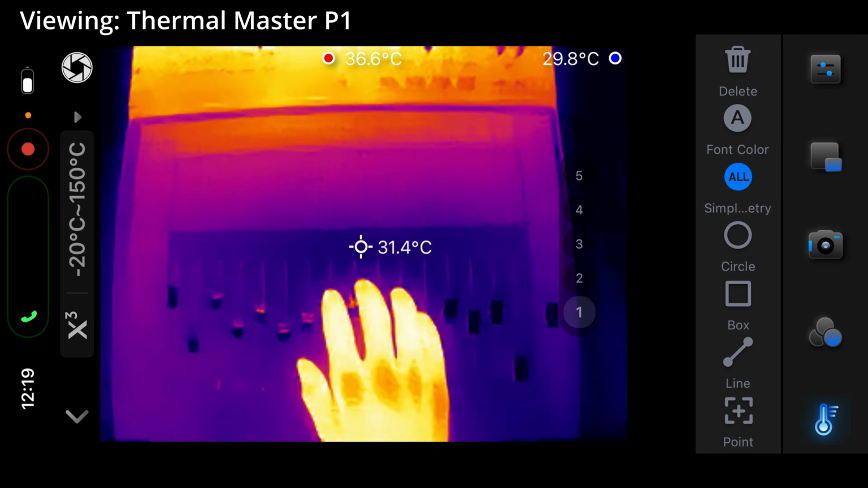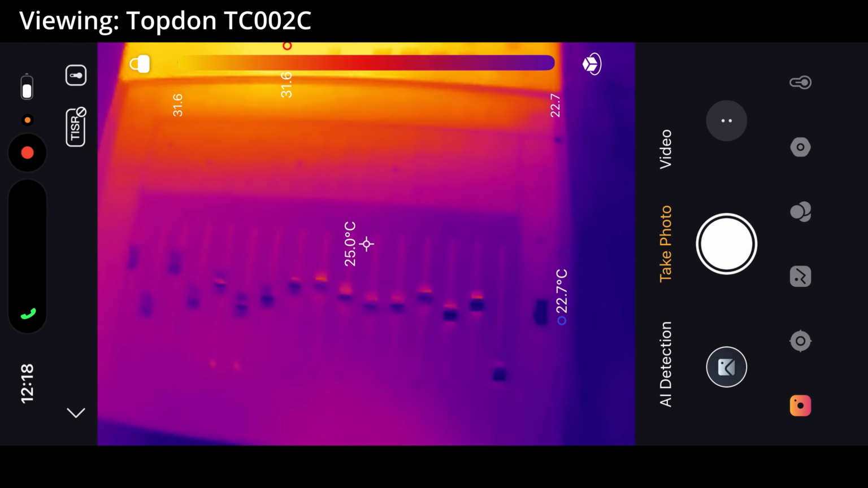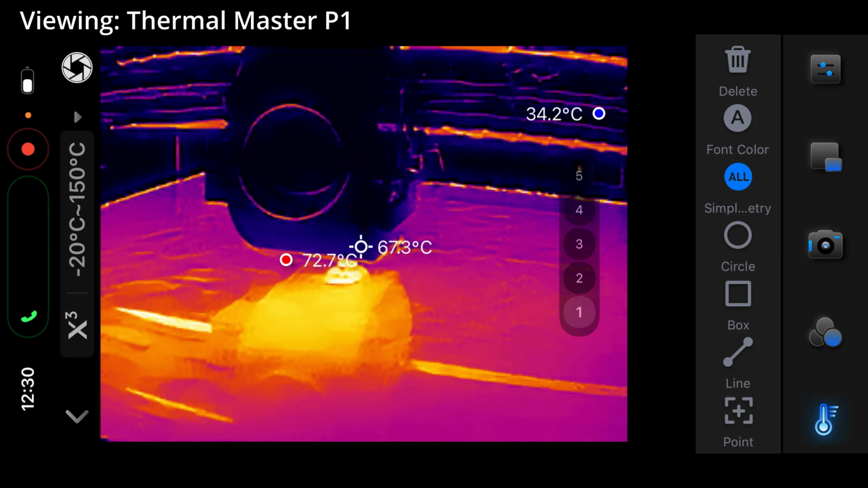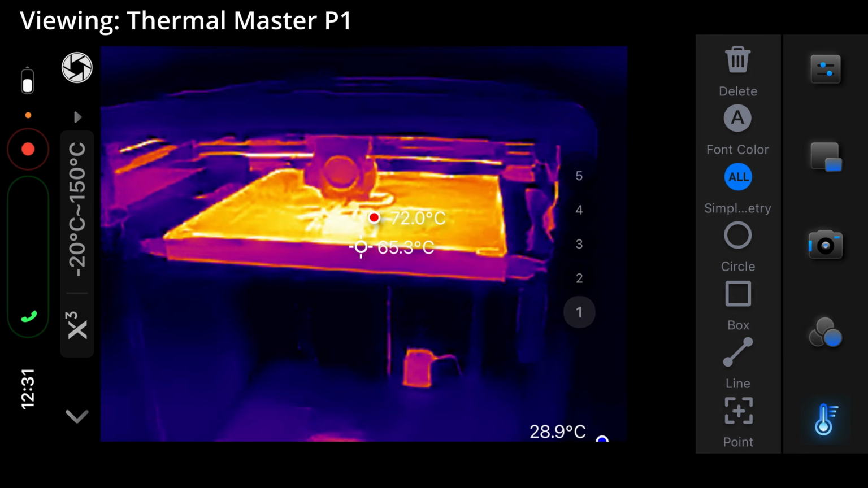As for motion rendering with the flying faders, I didn't really notice a meaningful difference between these two cameras in this case. But the next test is about to give both of these cameras a run for their money in this department. Starting with the P1 as always, here I took a look at my Creality K1 Max 3D printer while it was printing a model.